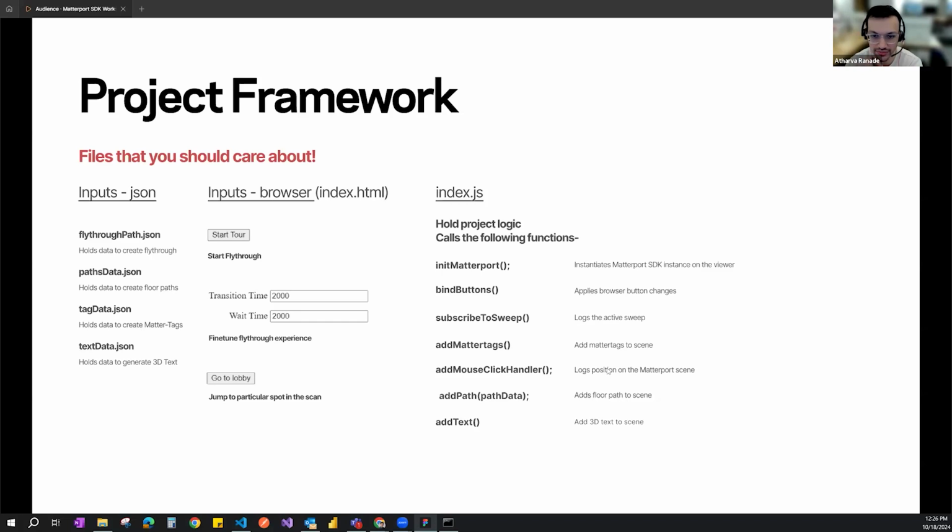Click handler gives you the coordinate system when we right-clicked in the space. Adding the path adds the path, and at the end we have the 3D text, which adds the text. So this is a high-level view of how each function adds different functionality to the project.